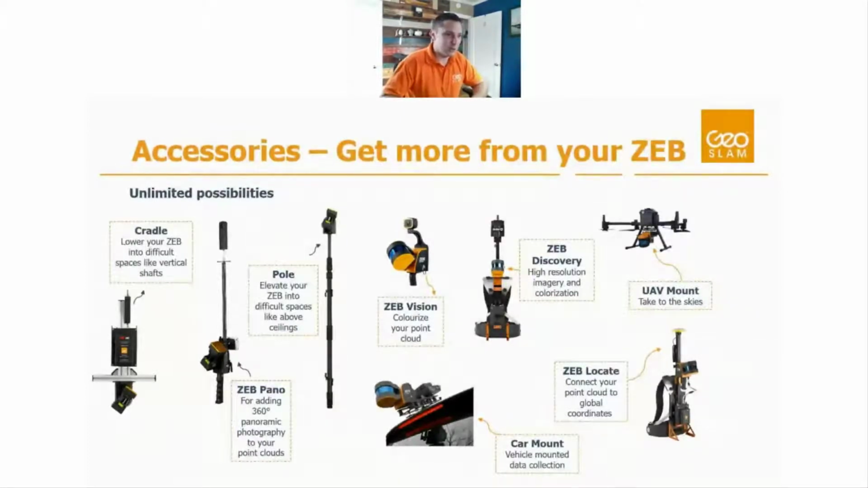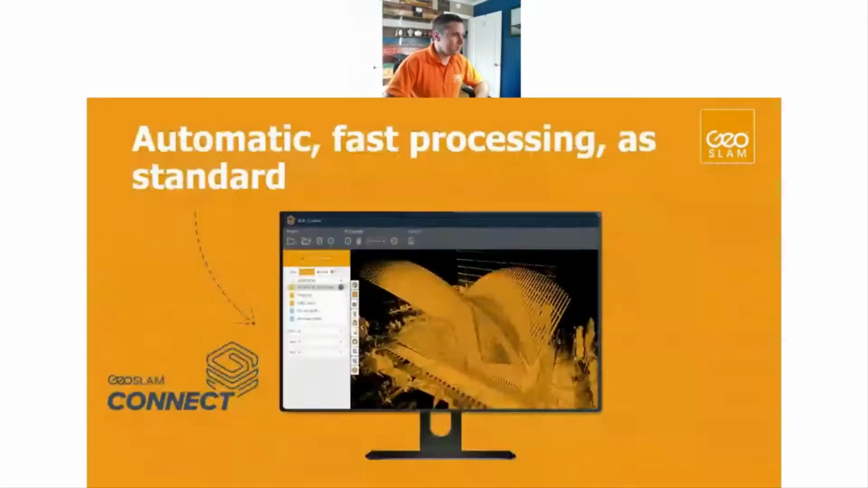And then we also have Zeb Locate, which allows you to geo-reference your data, which is taking your data and putting it on a real world or a global coordinate system using a GNSS receiver. And you can use any GNSS receiver with this system. We have a couple other methods of geo-referencing the data as well, using control points and things like that, but Zeb Locate is kind of the simplest, most streamlined way to do that.